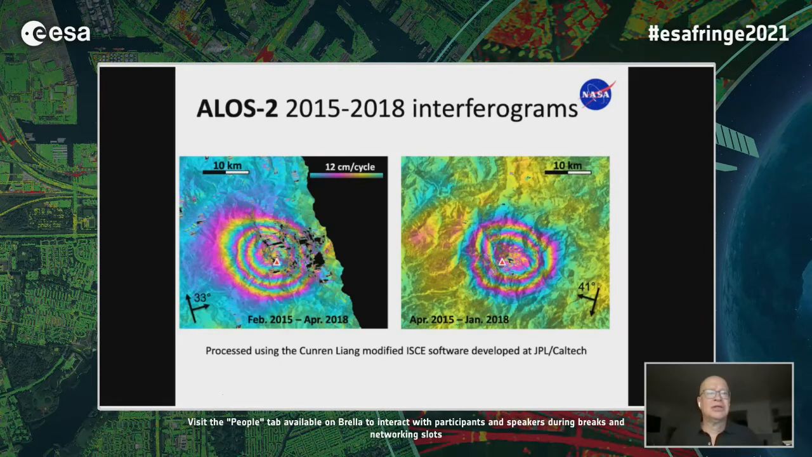So as I mentioned, this volcano, we found it with ALOS 2 data, and this just shows some 3-year interferograms. So these were from 2015 up until 2018. Over 3 years, we saw significant deformation from both descending and ascending tracks.